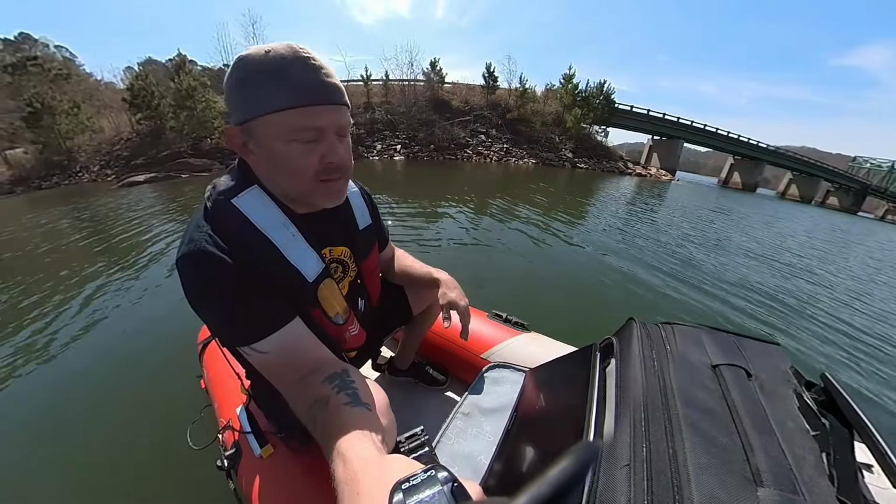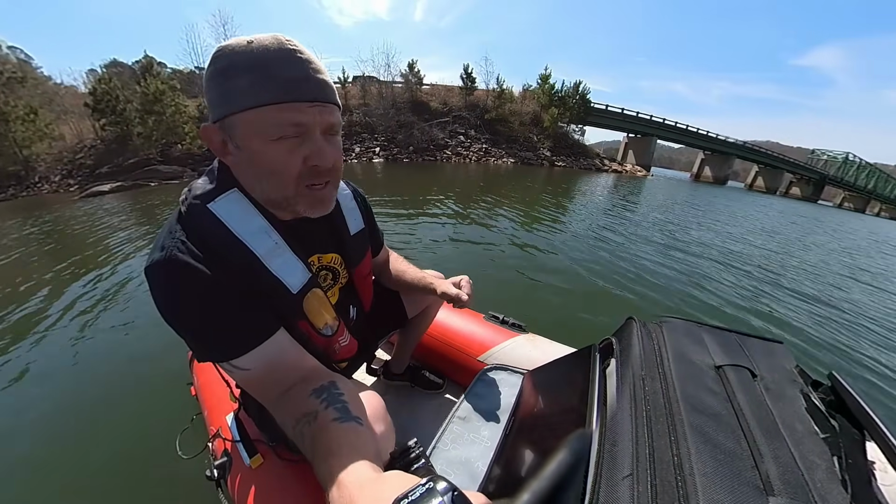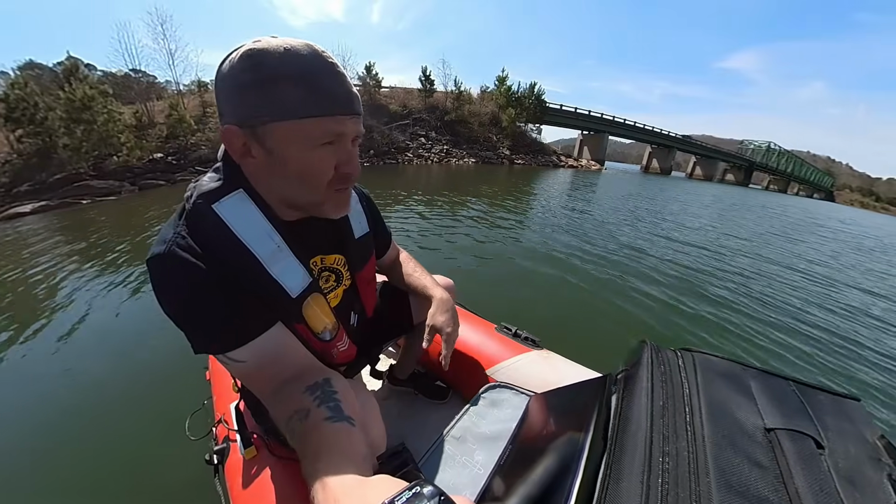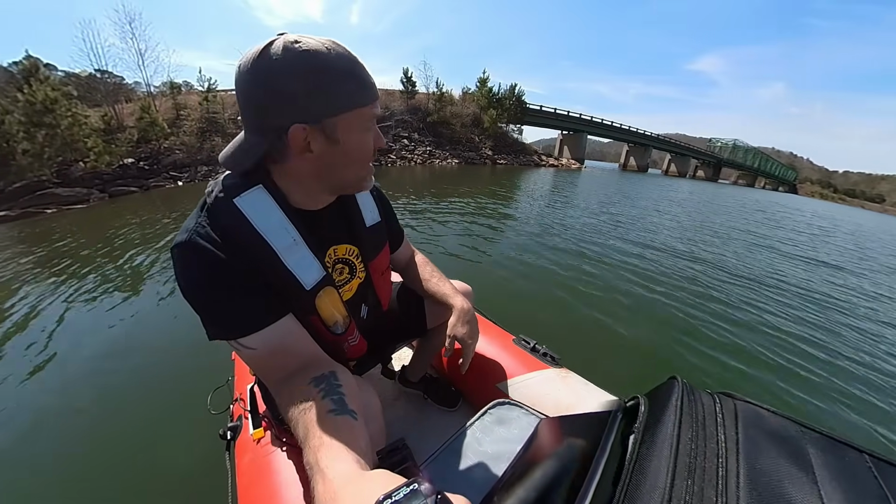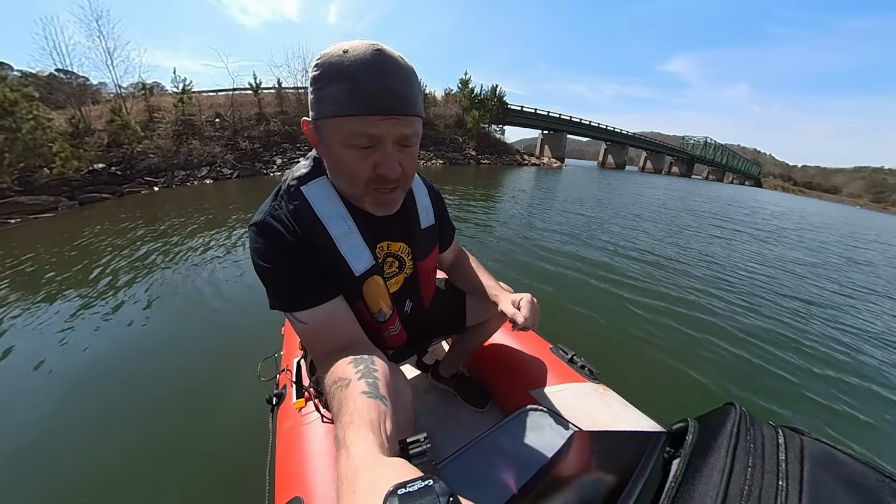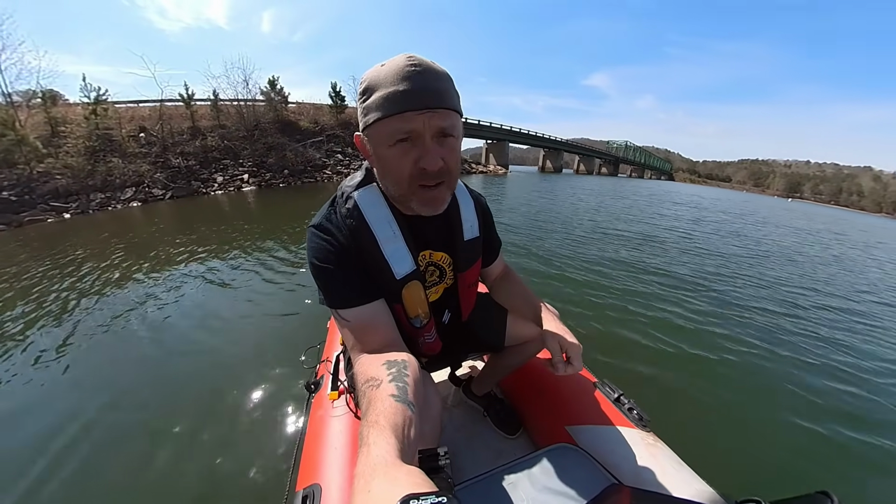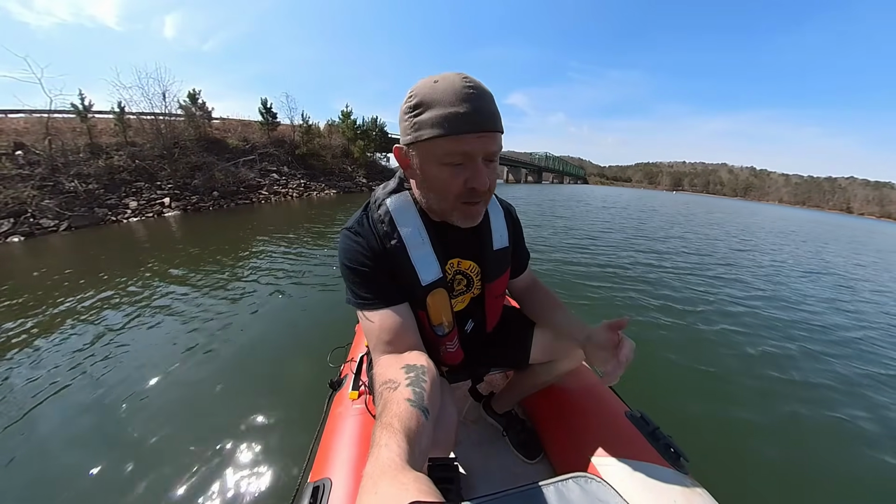Now, here's the problem that I'm gonna run into really quick. This is the main river channel. So out there in the middle, it's gonna get deep. And I mean, my sonar is what it is, but if we're looking at 90 feet deep, it is going to be so hard to find a barrel. But we're gonna give it a shot. We owe that to Tiffany and her family, so let's just do what we do and start searching with this sonar.